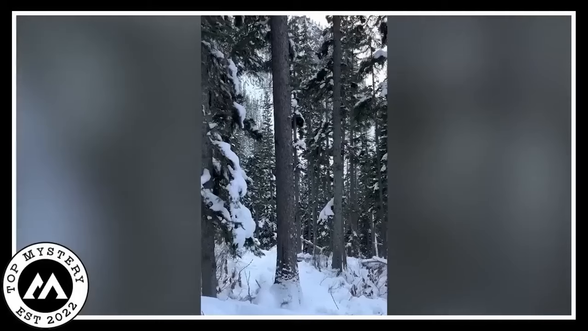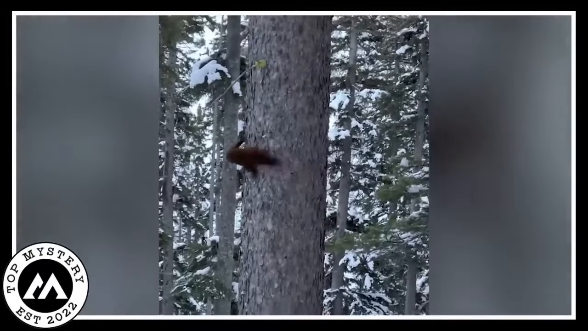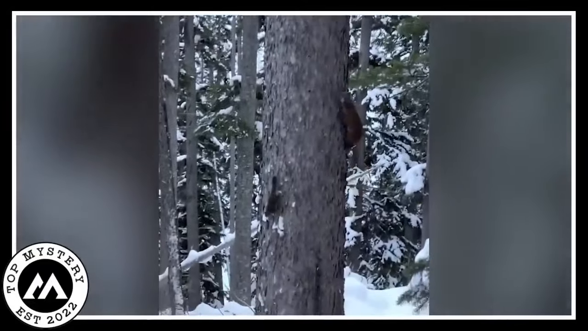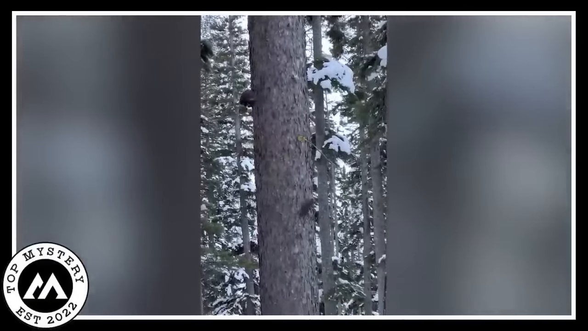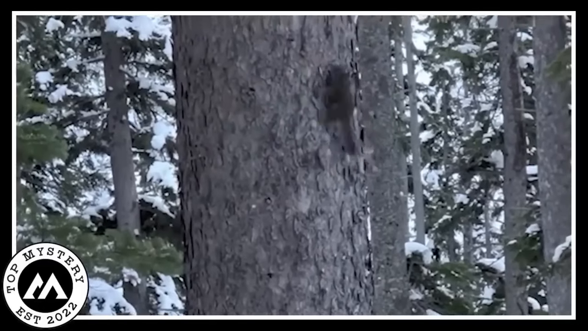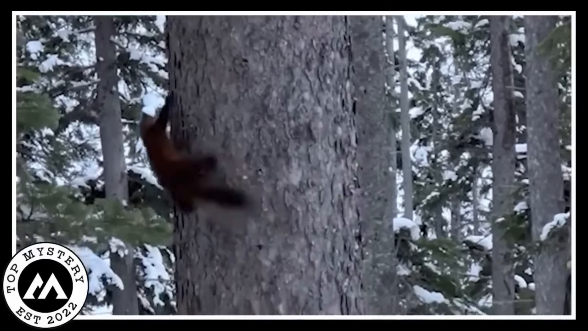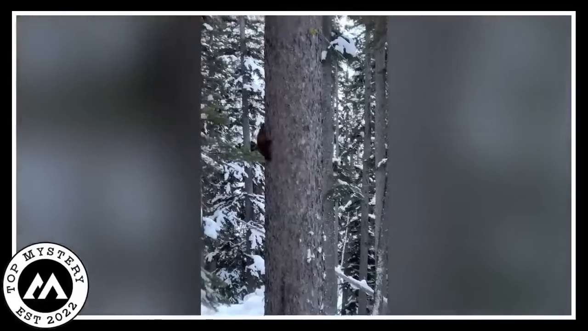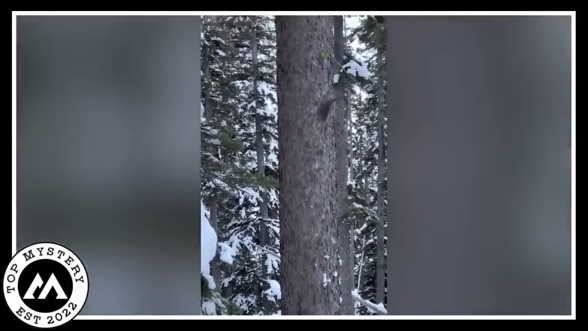Forest chase. Escape to the enchanting Mount Baker National Forest in Forest Chase, where a playful pursuit unfolds between an energetic squirrel and a pine marten. Capturing the whimsical interactions of nature, this video showcases the vibrant wildlife thriving in the heart of the forest. Immerse yourself in the captivating dance of life that plays out amidst nature's enchanting backdrop.